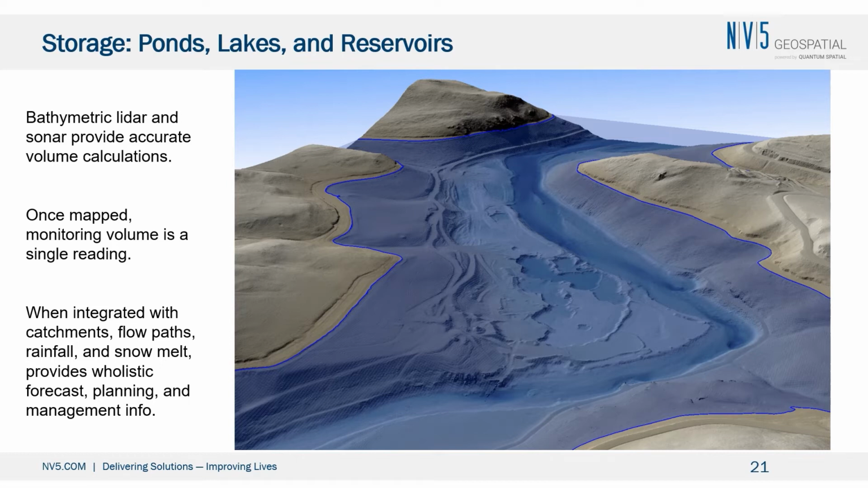So once you have a well-mapped reservoir, the actual volumetric computation can be essentially a single reading of the water level, and you know how much water you have on a day-to-day, hour-to-hour basis in the reservoir. And so if you're trying to monitor flows for either inundation or irrigation, budgeting, or minimum flows for fisheries, anything along those lines, this can be really valuable information.